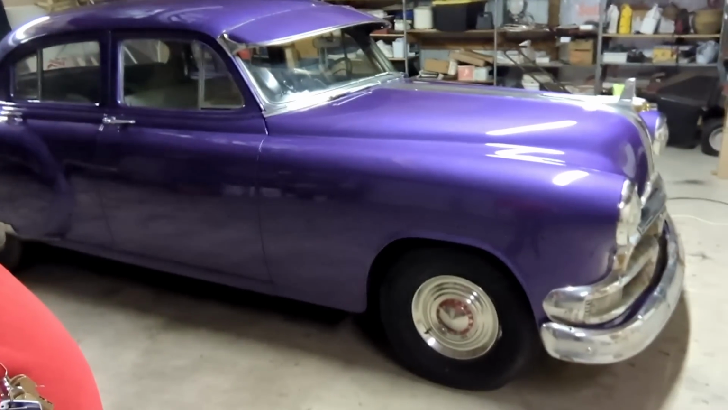But let me know what you guys think. I don't know. We'll have to see what we're going to do with her. I honestly have no clue. I don't know what we're going to do with her, but I know in my heart that we got to do something with it, and I got to do something with her pretty quickly. I can't just have her constantly sitting here. It's not fair to the car or me.